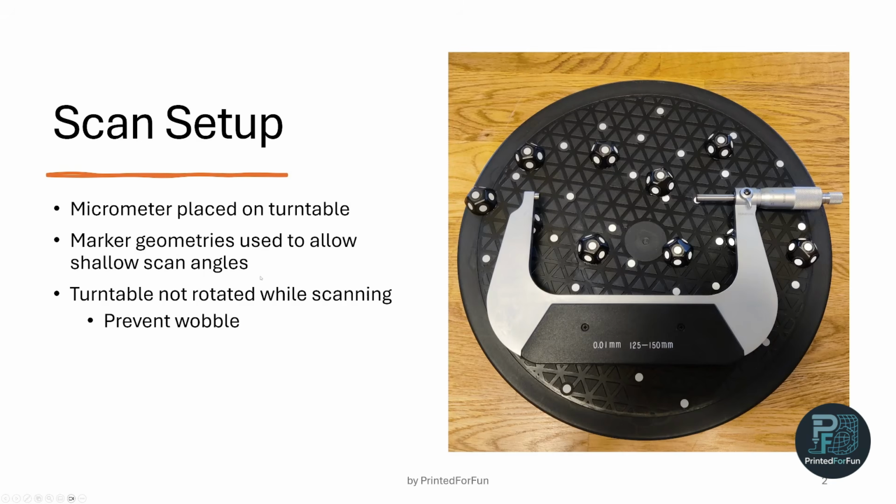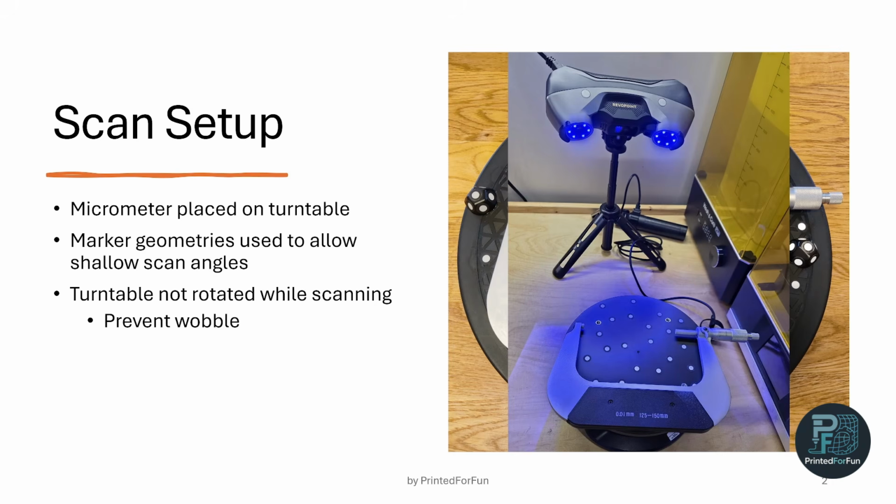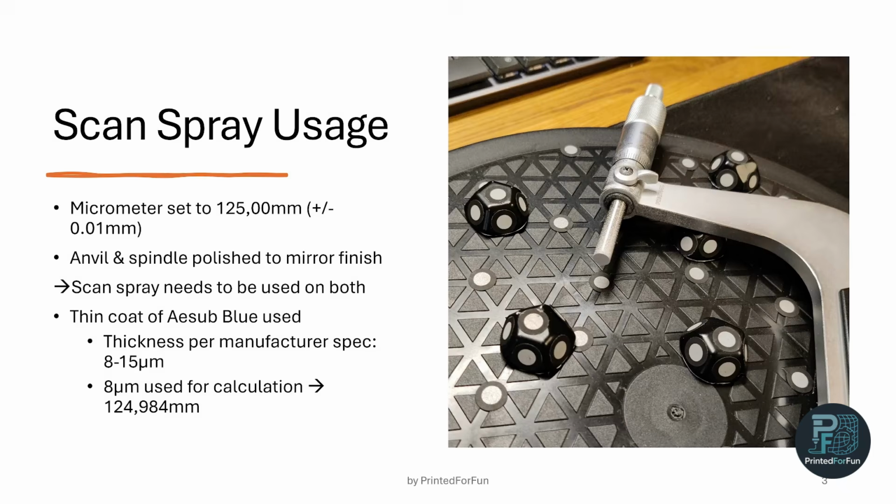I placed the micrometer on a turntable and used marker geometries around it to allow scanning of more shallow angles. What is important, while laser scanning, the turntable was not rotated, simply to prevent wobble of the turntable. In the auto turntable mode, it looks a bit different. There I simply place the micrometer on the dual axis turntable that comes with the MetroY Pro. You can see there are markers on the turntable that were used for tracking, so I didn't use the feature tracking in auto turntable mode.